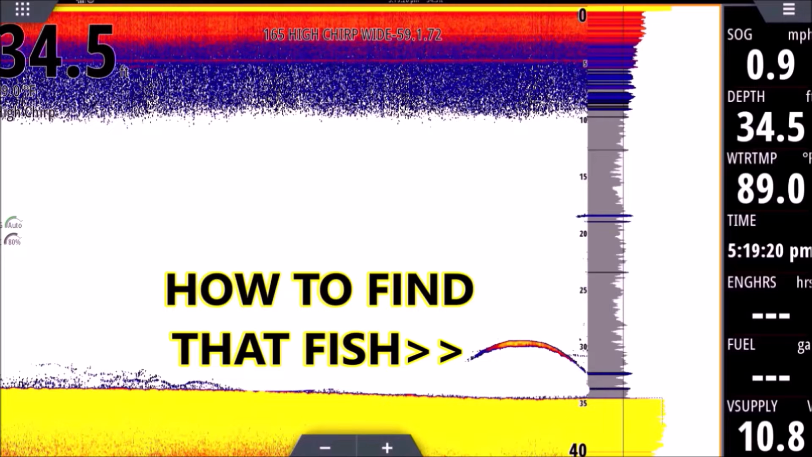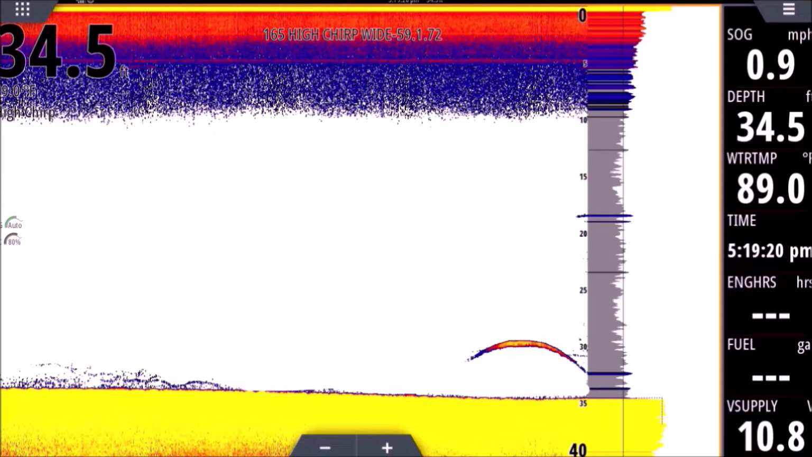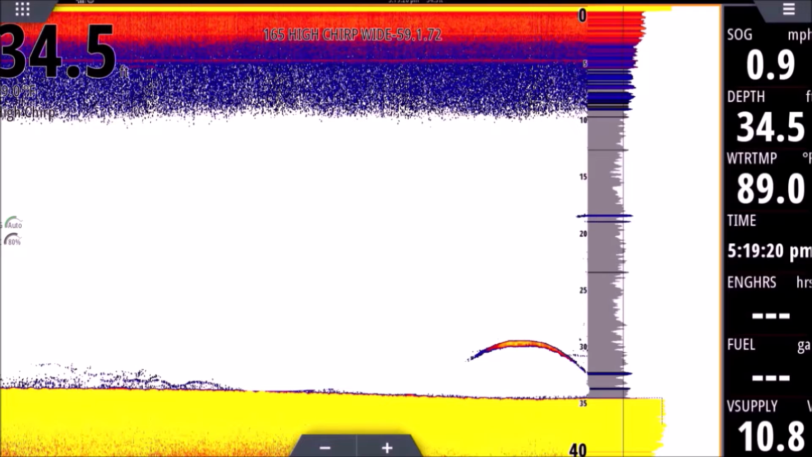And the only time we truly know where that fish is when it's in the A-scope. After that, it's just in the history, and that's a moment in time. It's not a moment in distance. But our technology is fantastic these days, and in this video, I'll show you exactly how to keep an eye on those fish and how to track them as best you can.